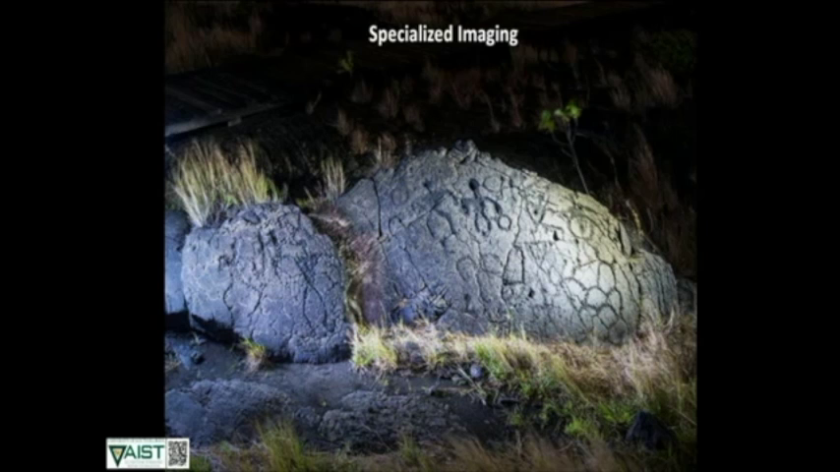The same area being documented at the same time with GPS, with specialized photography. Here we're doing light raking photographs at night. There you go.